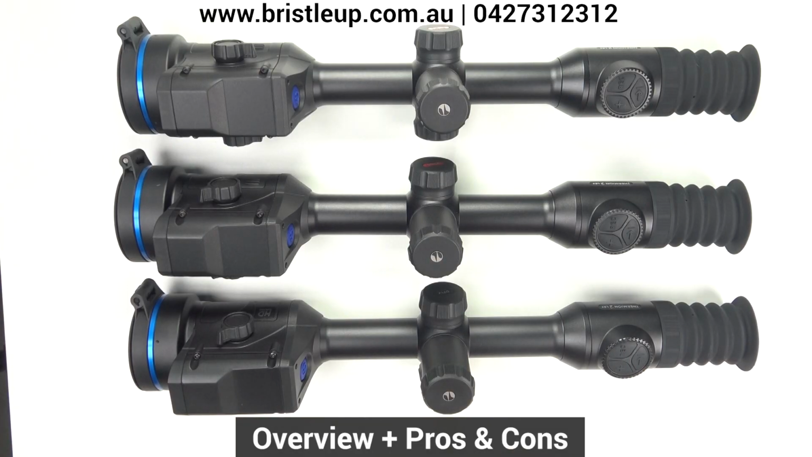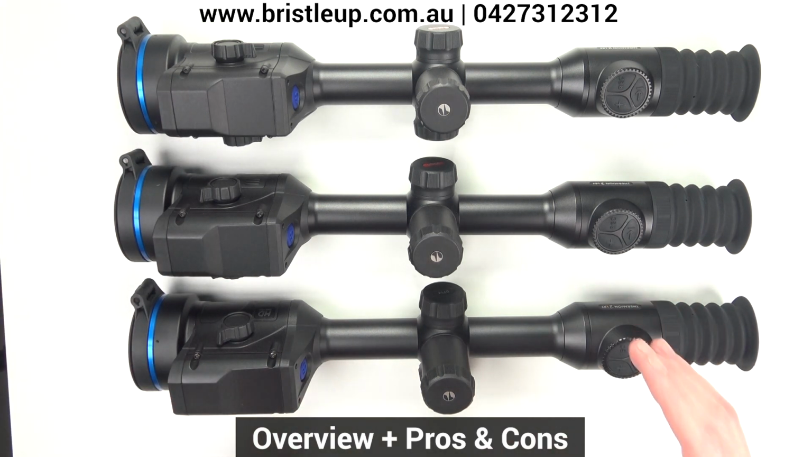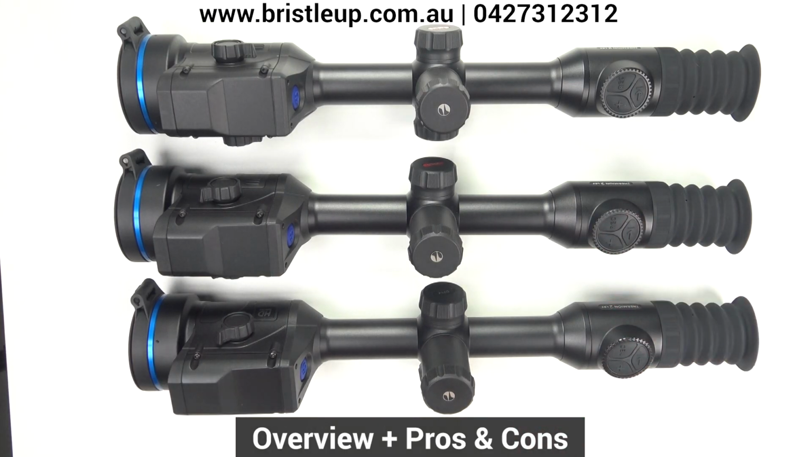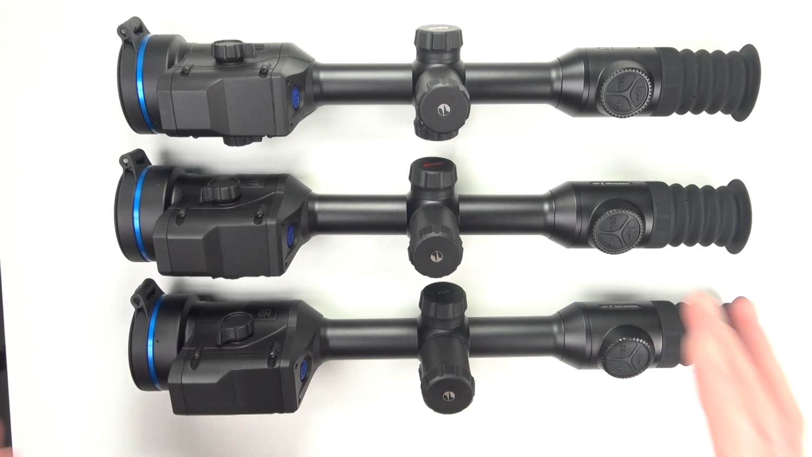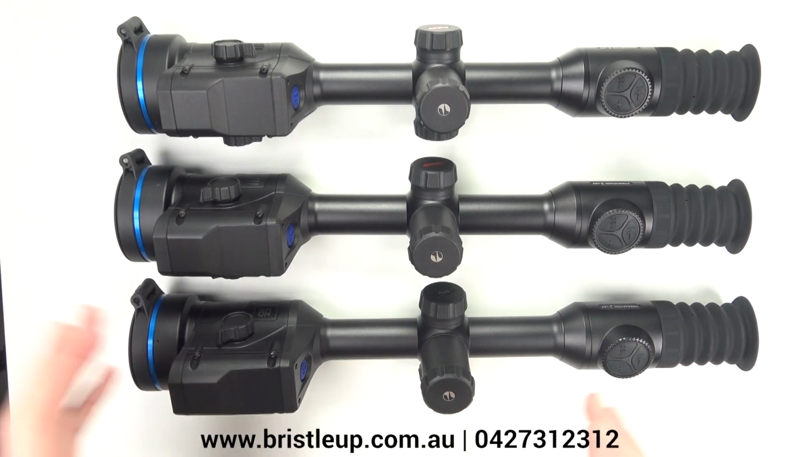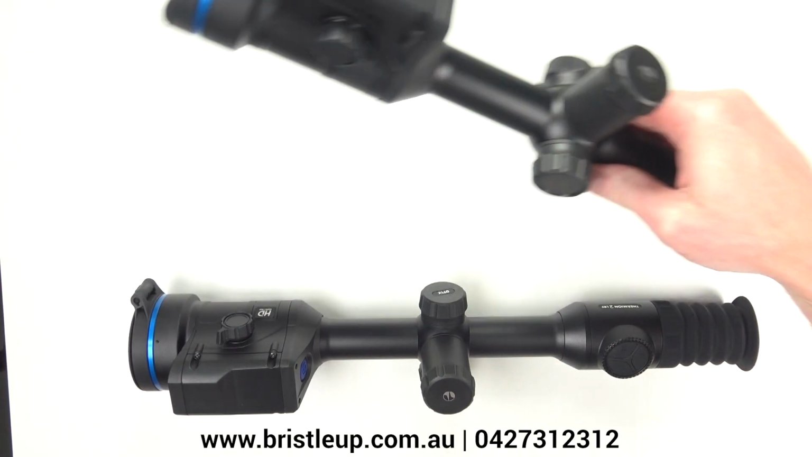Alright, so as you can see, I've got the 3 latest models from Pulsar, all 60mm lenses. We've got the XL60, the XP60 and the XG60. Now before I go into my thoughts of the new Thermions, let's take a look at how the device works in general and what the features are. So I'll move these out of the way and we'll just focus on one device.